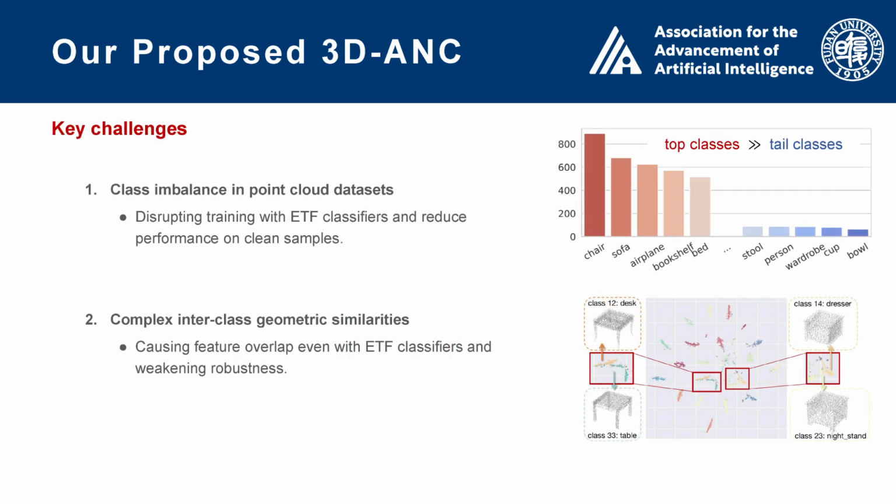However, applying neural collapse directly to real-world point cloud datasets introduces two challenges. 1. Class imbalance. Some categories have many samples, while others have very few. 2. Geometric similarity between classes. Certain objects naturally look similar in 3D. To solve these issues, we design an adaptive training framework consisting of two components.